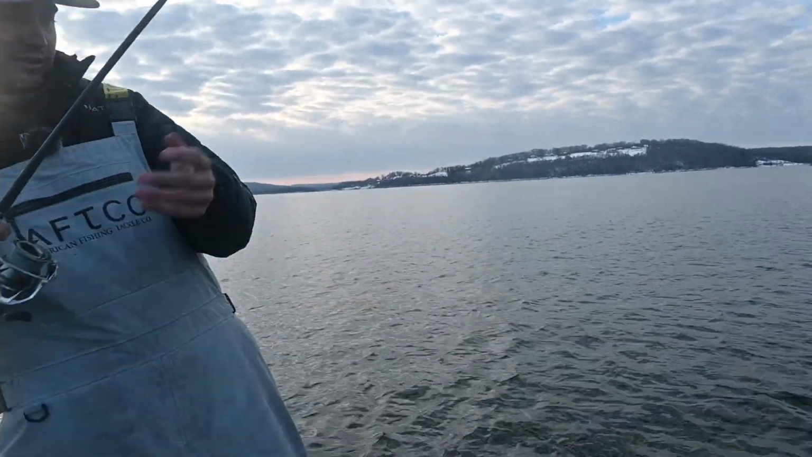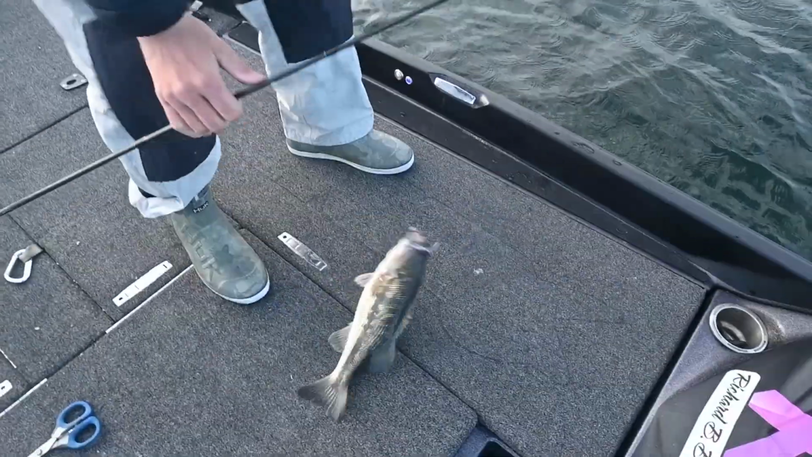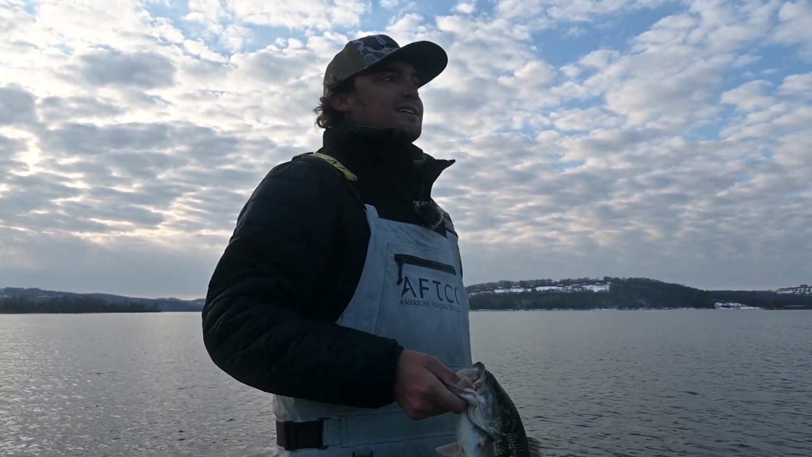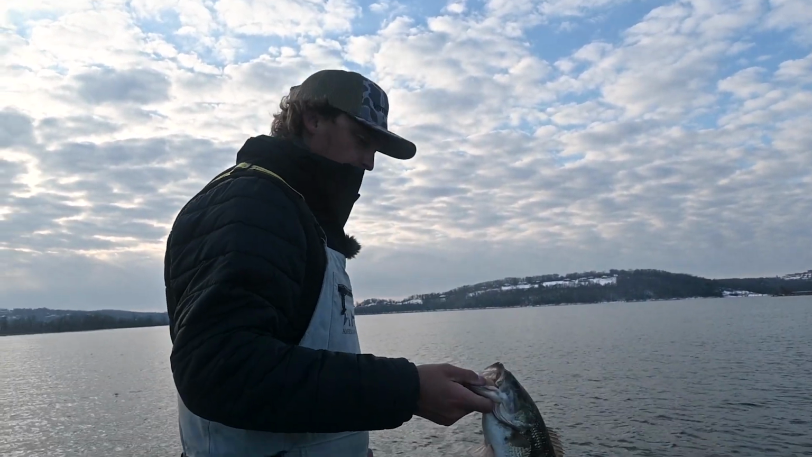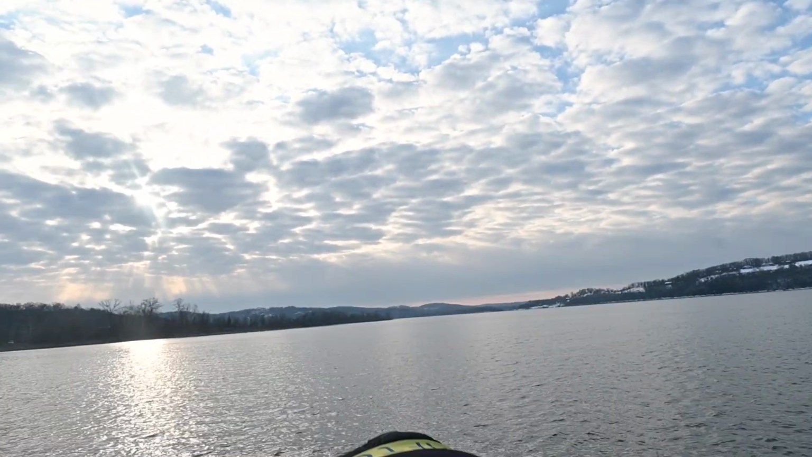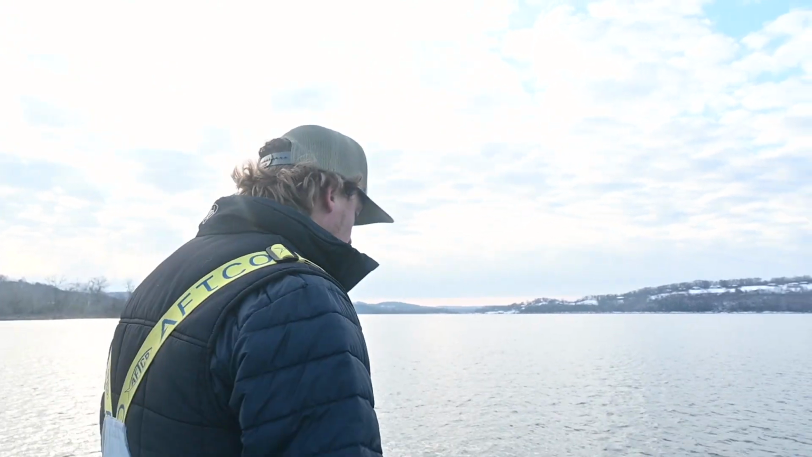Look at this spot. Little fat boy, but we're not around any bait right now, but that fish was just roaming out there by himself, and that's how a lot of the bigger fish on most lakes around the country are, just kind of floating around and sitting up high in the water column. But if you can get around a bait ball, that's where you can catch a bunch of them. So that's what we're going to keep on looking for.